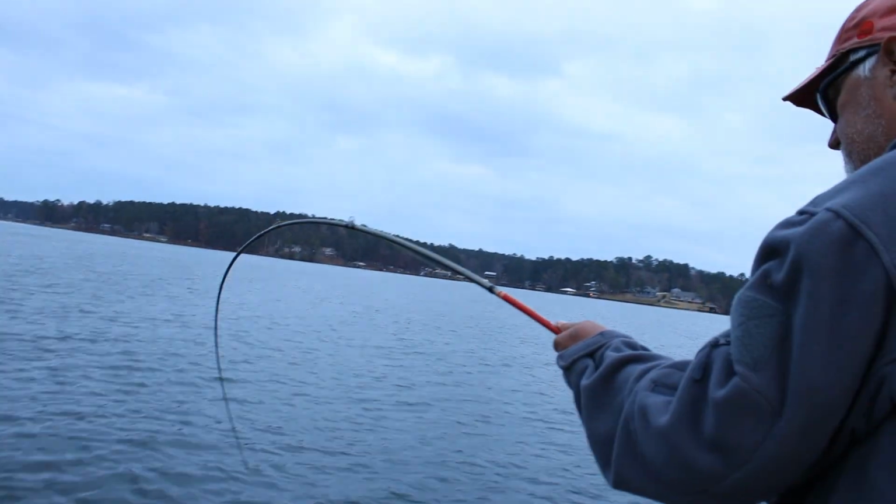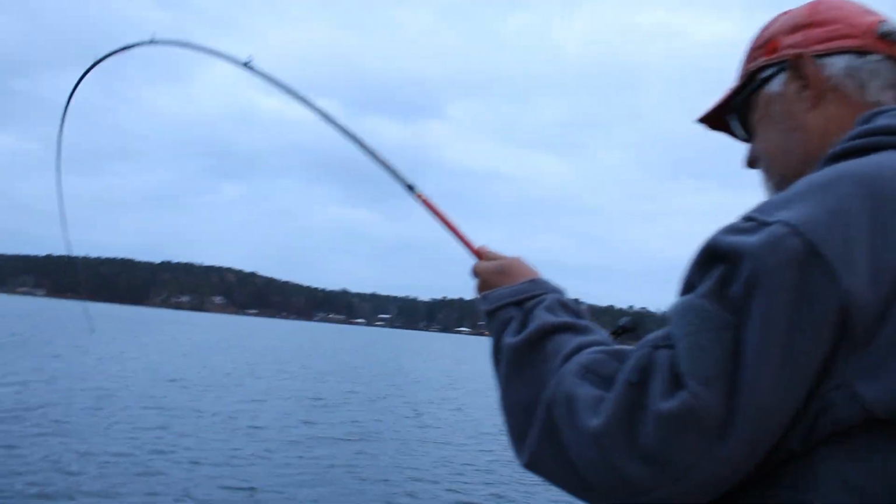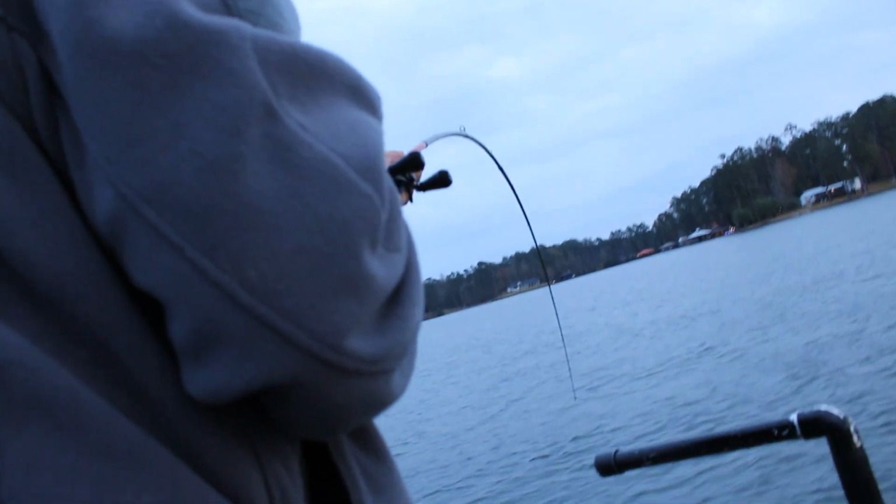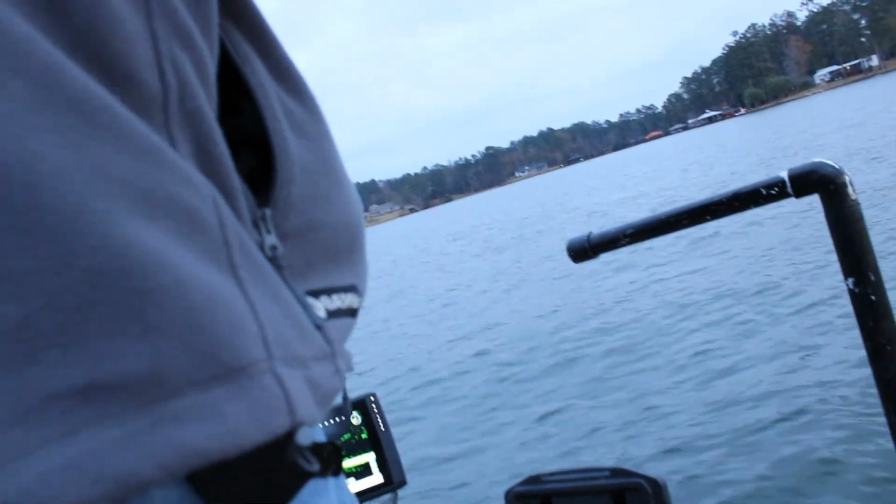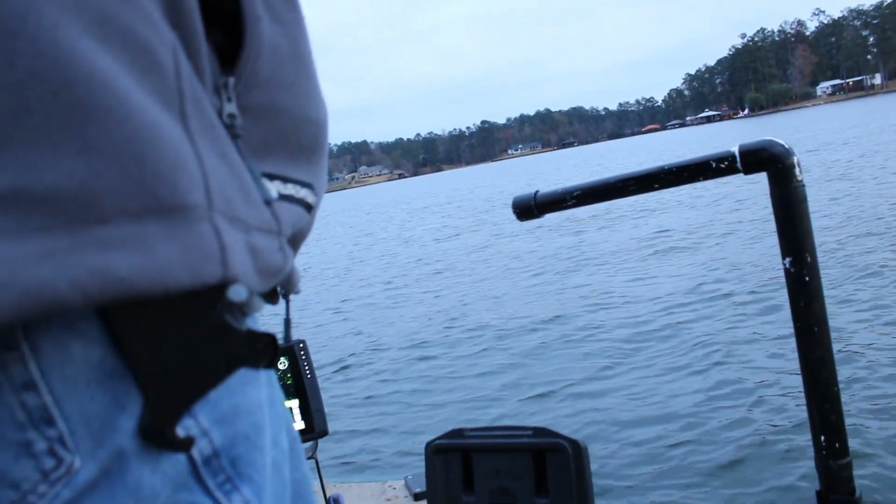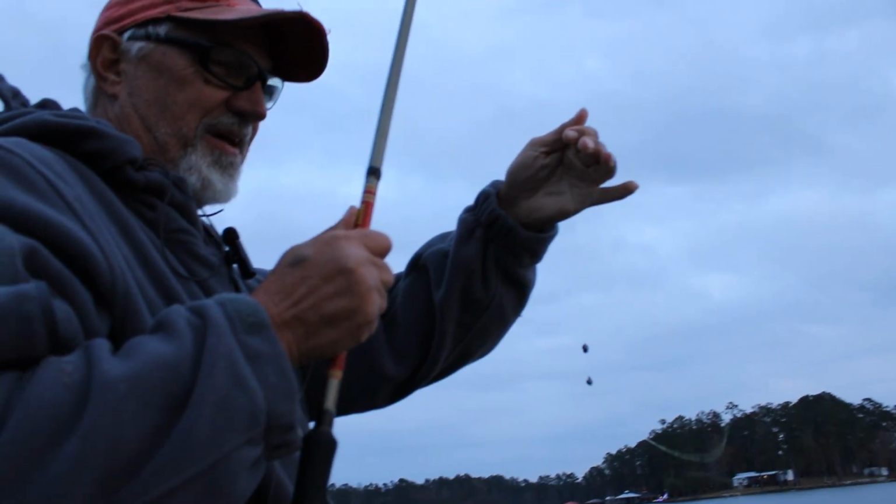Hoping we will get one today. Uh-oh, it's coming loose. His daddy broke the line once. Pull the hook off. That's part of fishing.